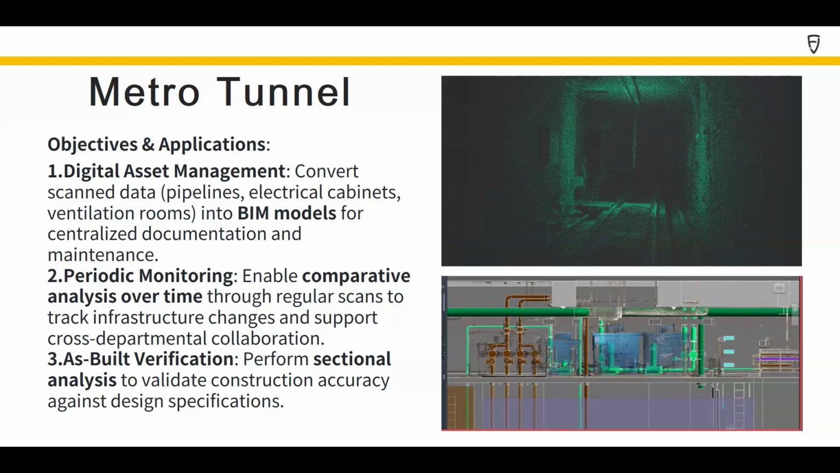Another point is to do periodic monitoring. So it's a similar idea. If they want to scan this tunnel from time to time, thanks to the flexibility of the handheld scanner they can scan the tunnel from time to time, compare the first point cloud and the second point cloud, and see if anything changed.